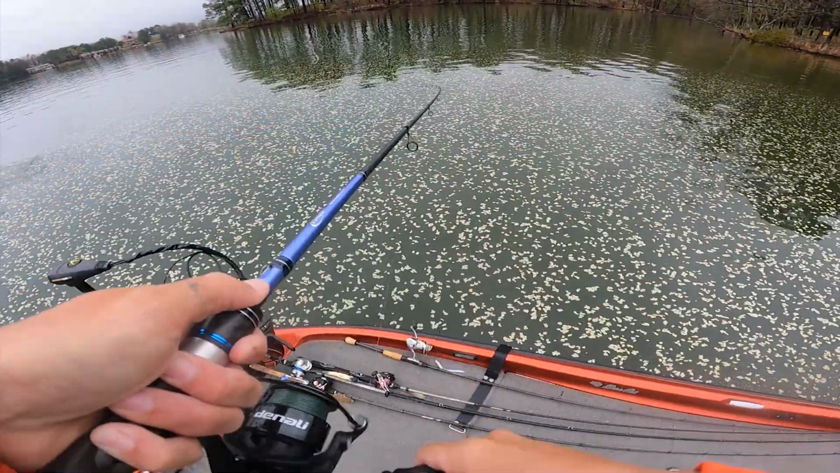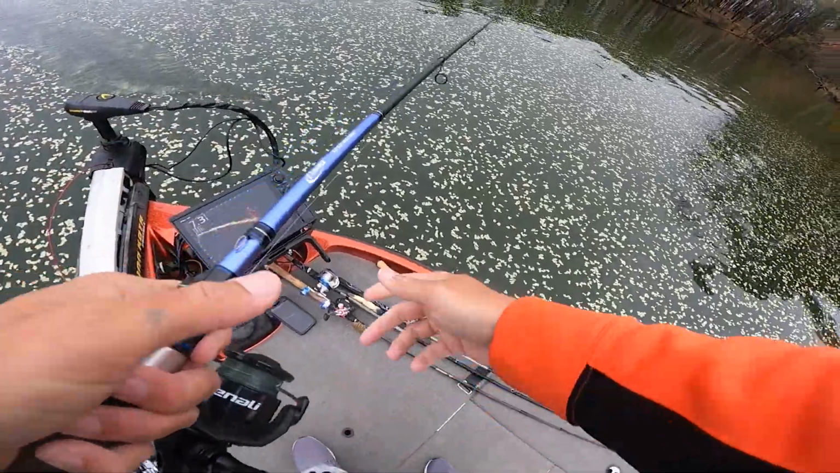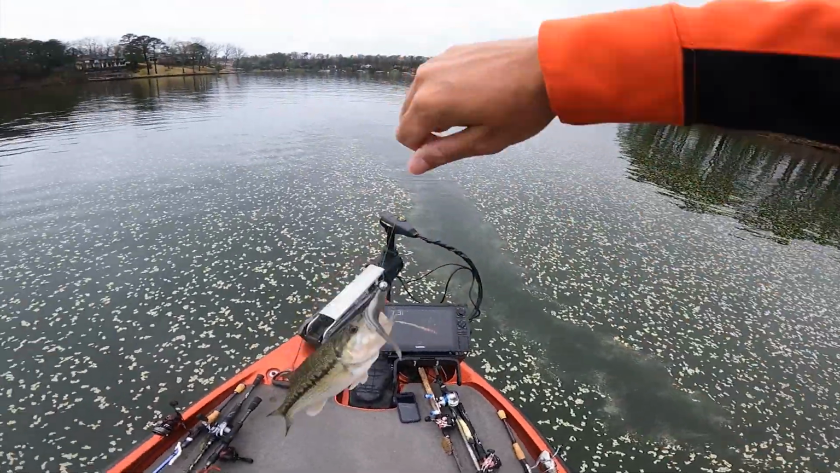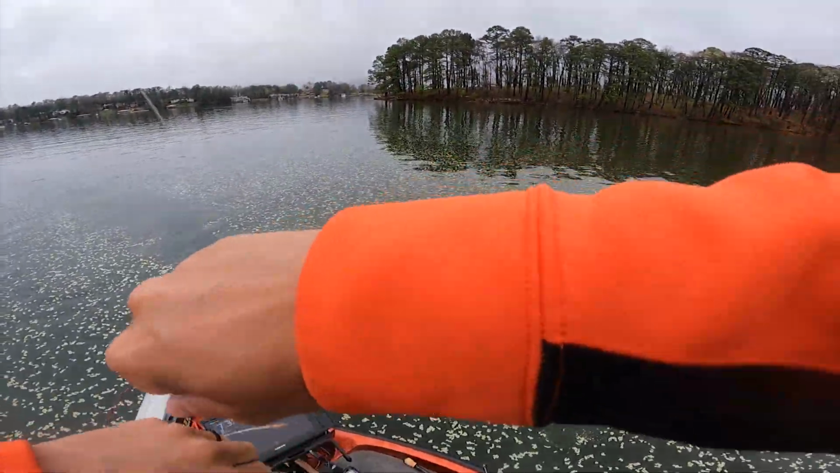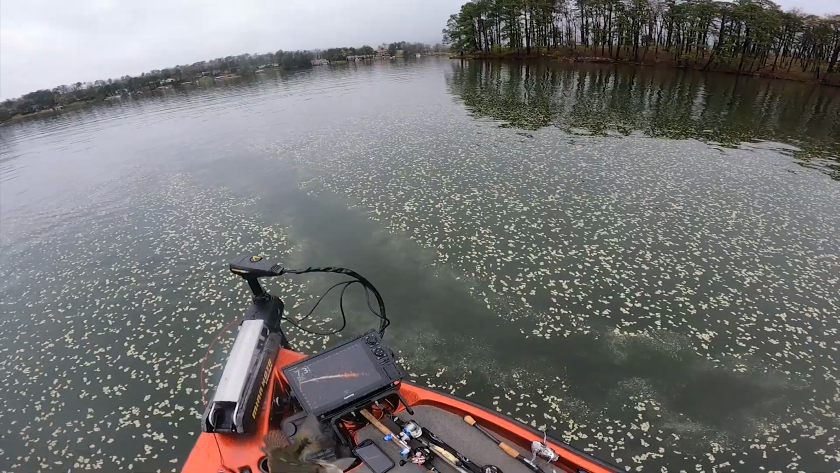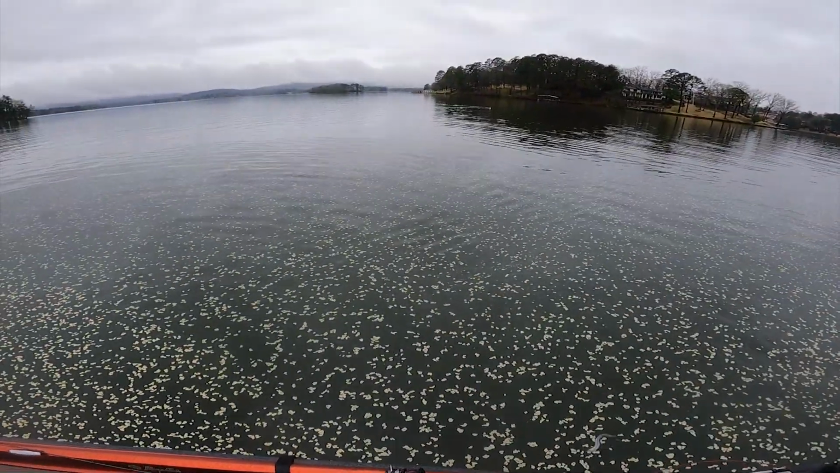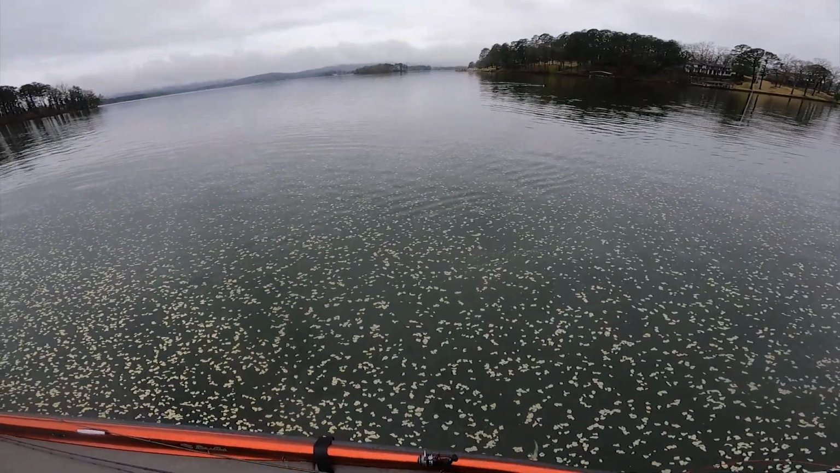Look at this guy. Wow. Look what the dude caught. I'm not even recording this. The smallest fish in this thing. We have caught 4 fish in just a few minutes. Look at this guy. The hottest thing. Oh, there's our buddy. Got a little buddy showing up. He's like, what's going on?